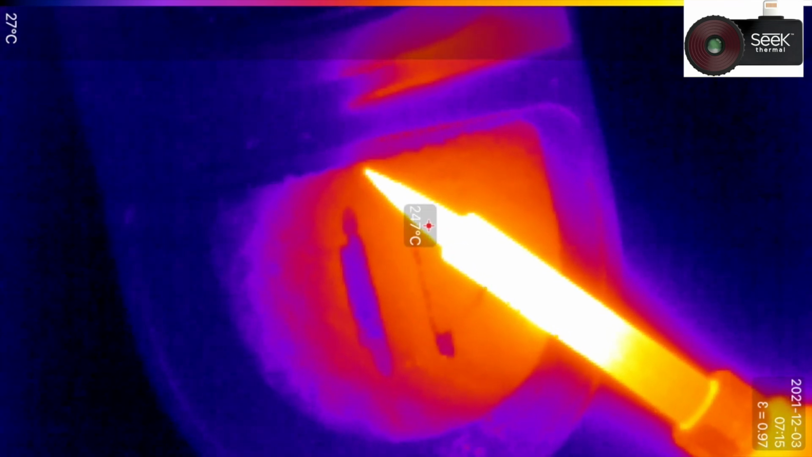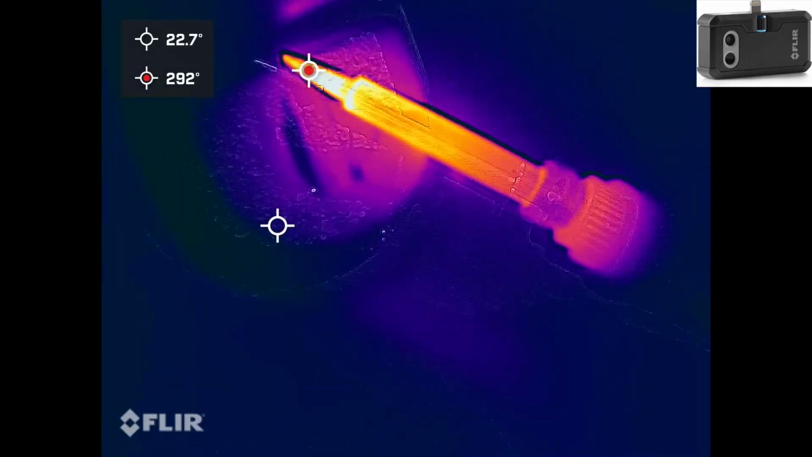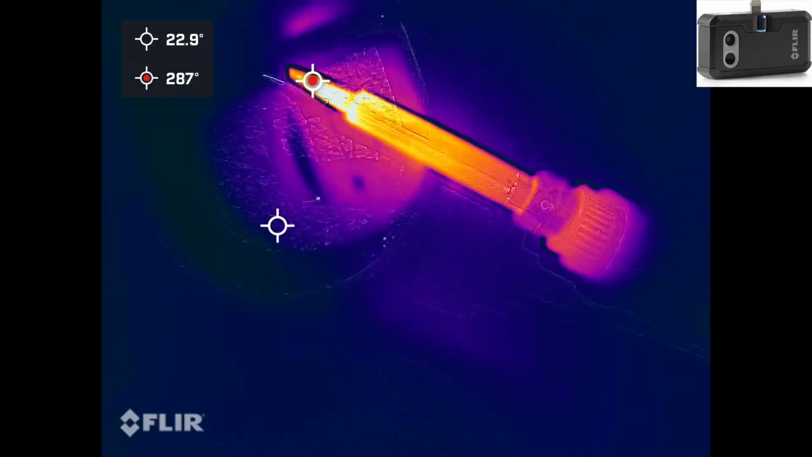I set the soldering iron to 300 degrees. And you can see Flir has a bit closer temperature reading.